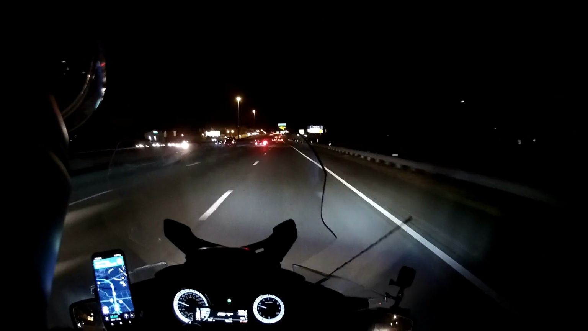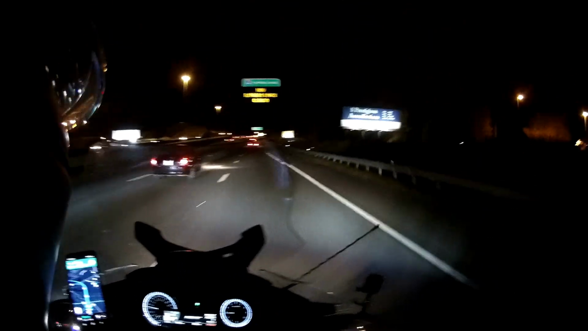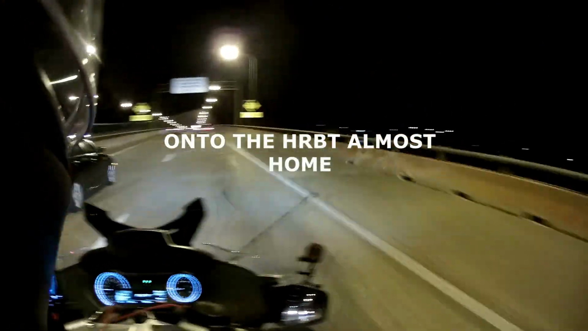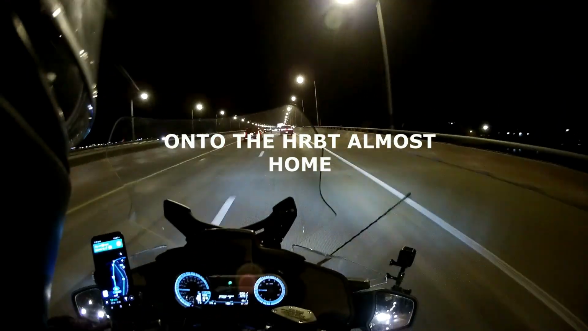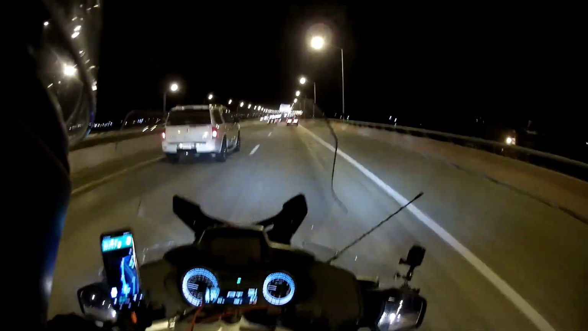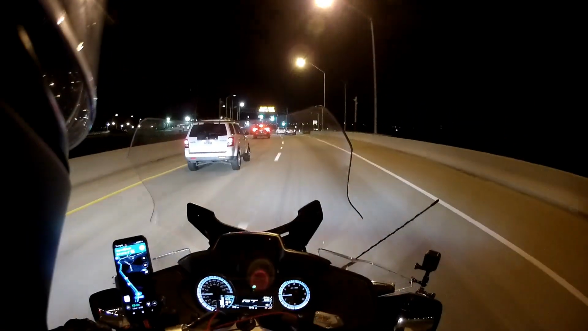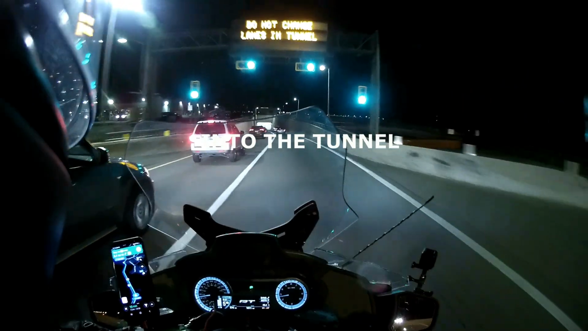In conclusion of my first night ride on the BMW R1250 RT, the instrument cluster isn't too bright. It's nice and clear. It doesn't interfere with my night vision. Well, that's a really good thing. I could have taken my glasses off. My glasses have been fogging up a little bit, but I've cracked open my visor just a touch, and it's going quite well.